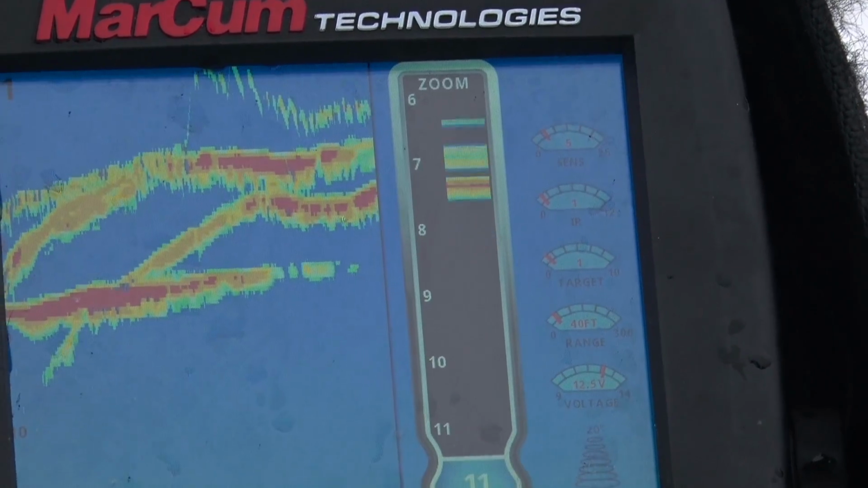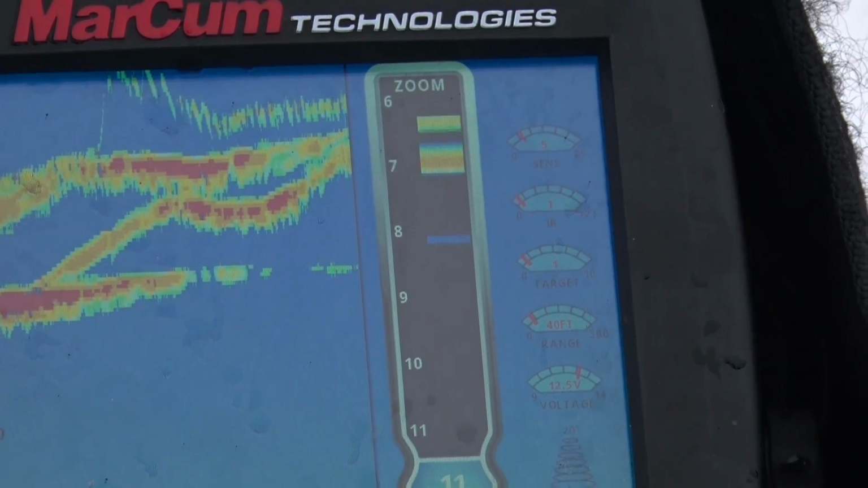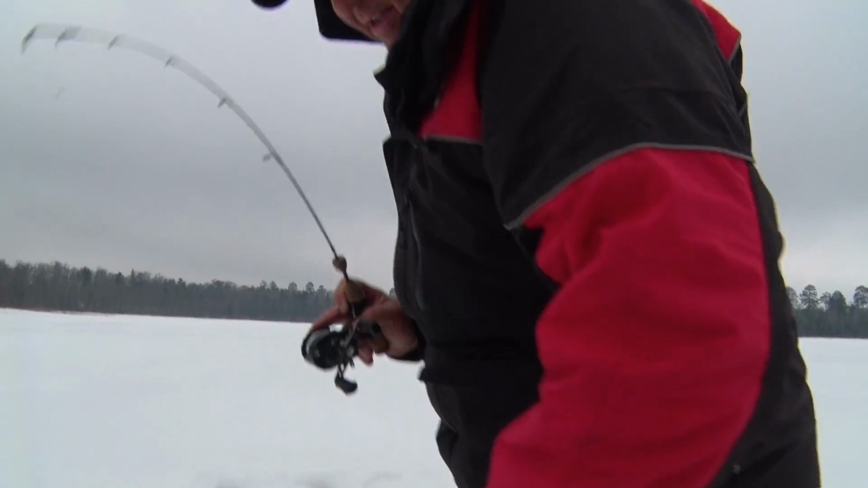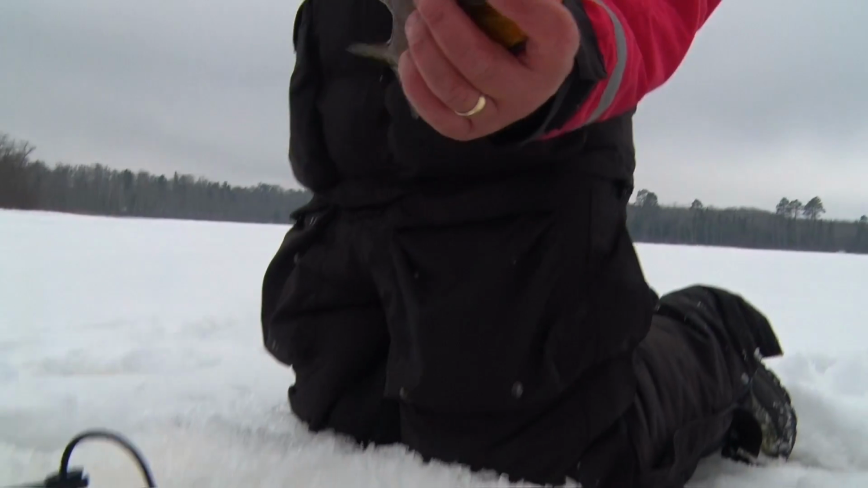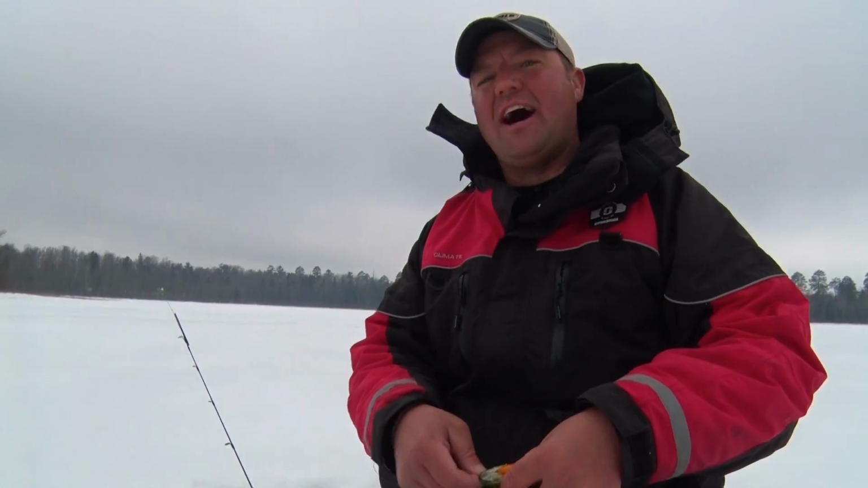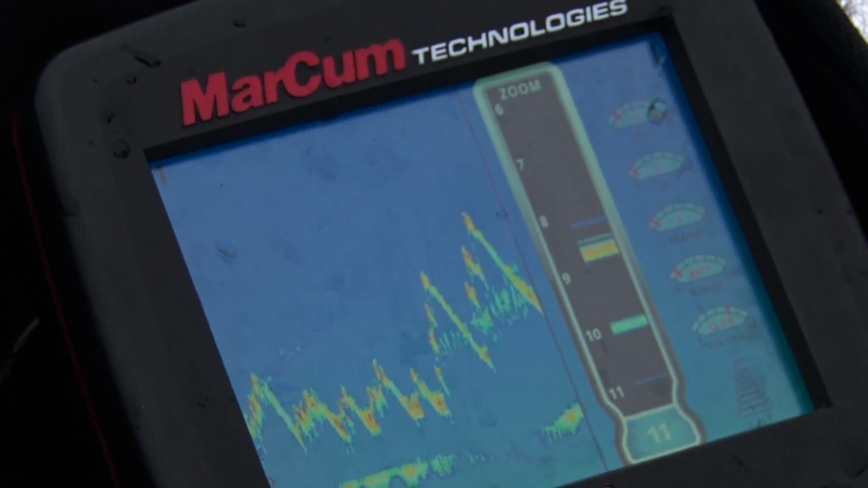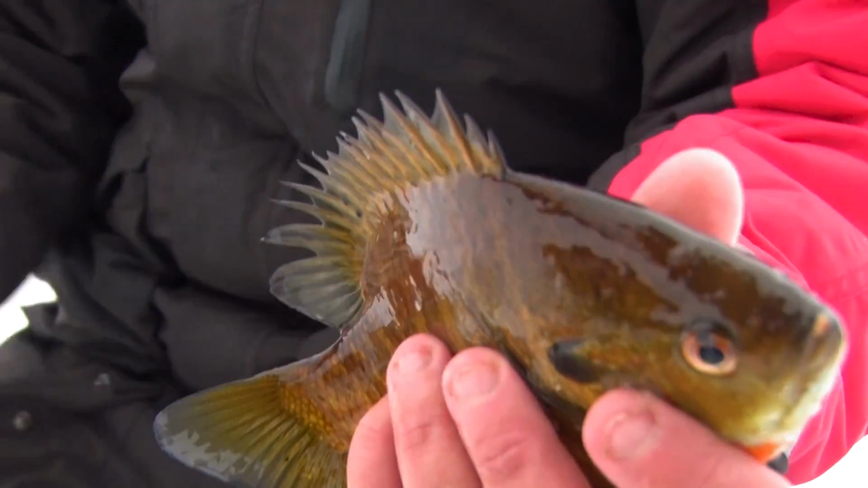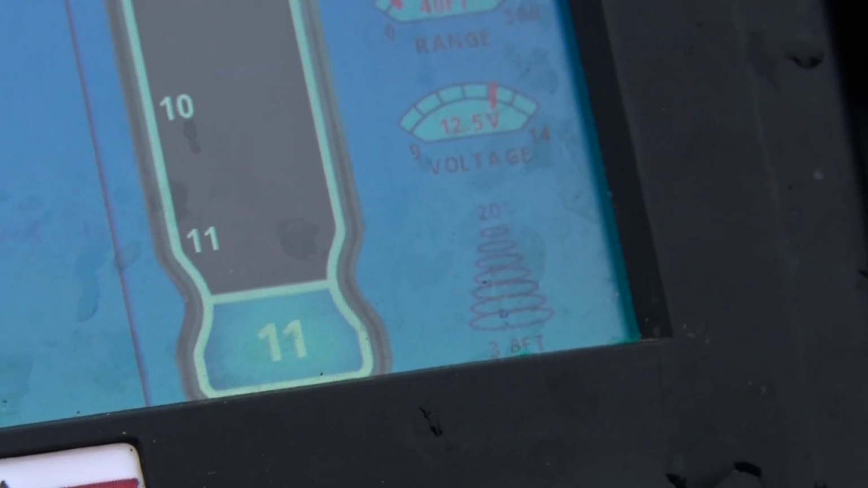You can really tell the difference between the crappies and the bluegills just on how they react to your screen, and a lot of times where they're at in the water column. Ooh, nice gill. What I like about the Marcum digital series is it tells you a lot. It paints a great picture. Marcum has not only movable zoom, so I can zoom anywhere in the water column, as you can see here. I'm zoomed up a little bit higher.